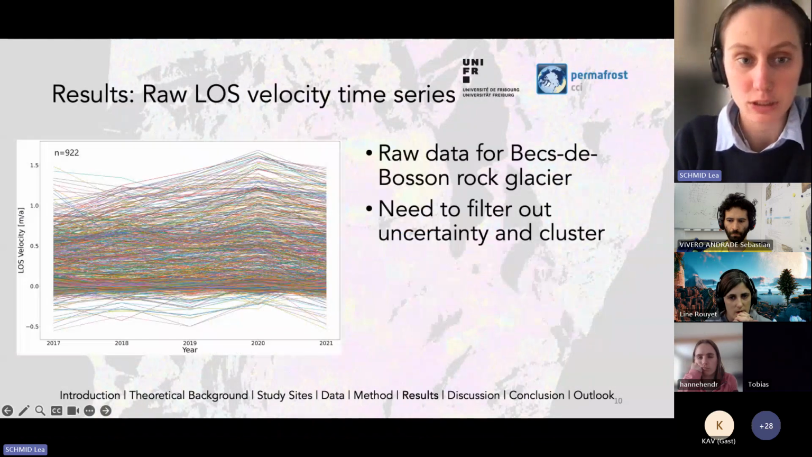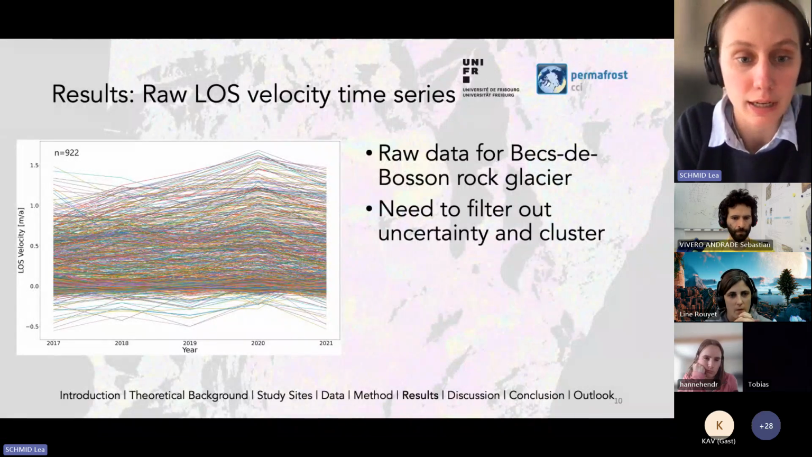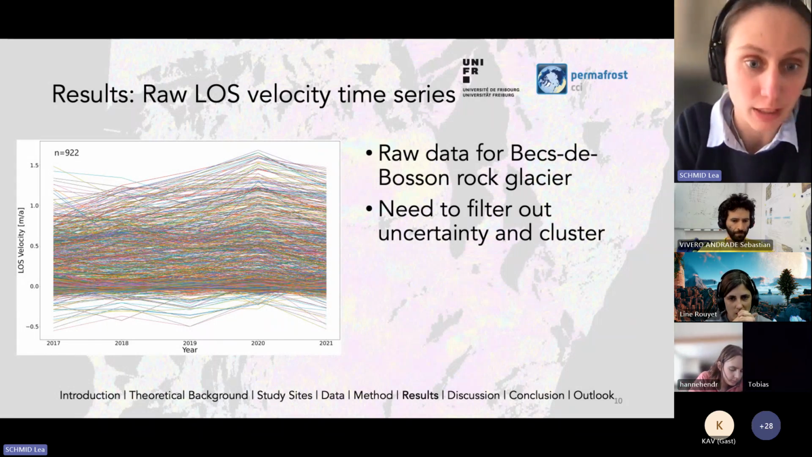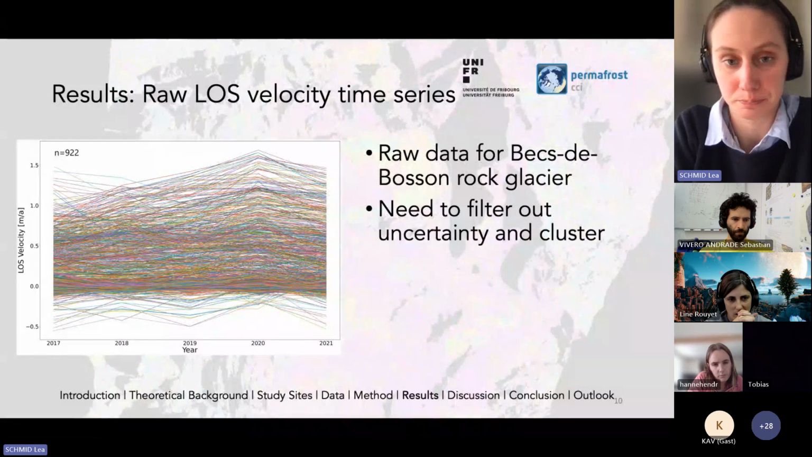So, as I mentioned, the first result is the raw line of sight velocity time series. Here I'm showing the data for Bec de Bosson rock glacier. As you can see, there's a lot of data, a lot of time series, over 900. And first of all, we need to filter out the uncertainty and cluster time series.